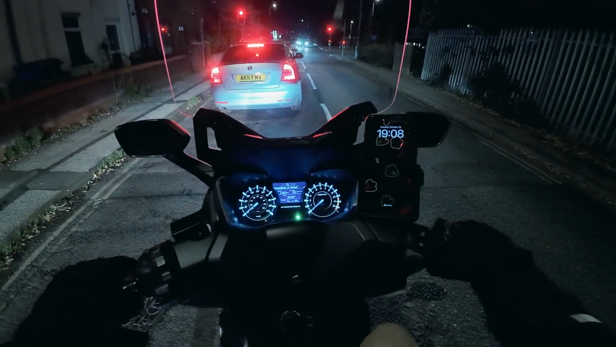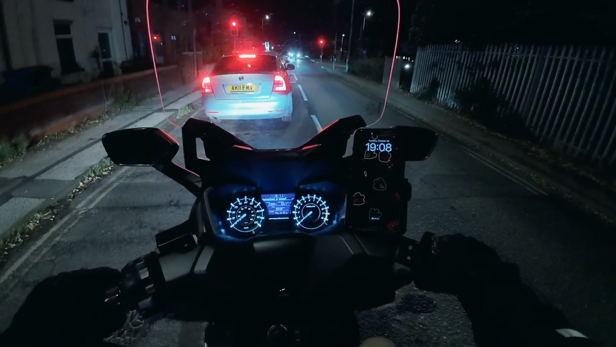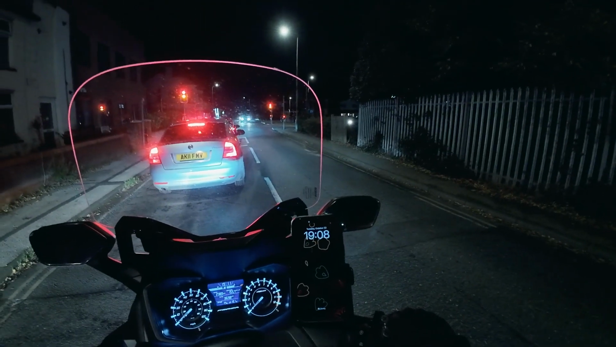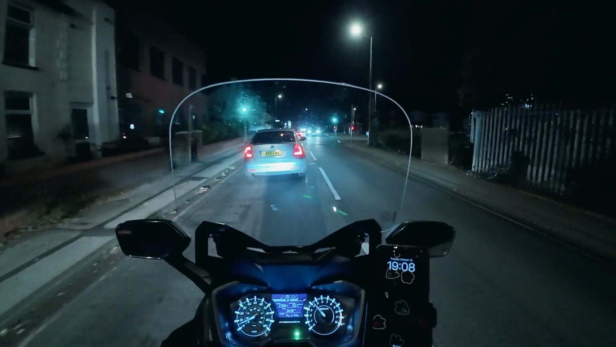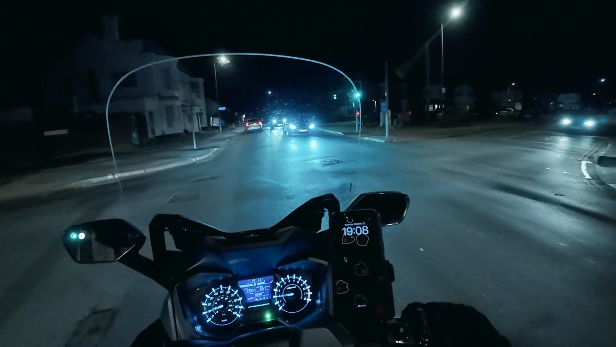How are we doing? Well, it's 7:11. I'm heading back. Been in and around town. Bike has just performed amazingly. I'm having a great time. I'm not actually cold. I thought I might be cold by now. If you go right here, go somewhere a bit different. Hopefully you won't get hit by a car.